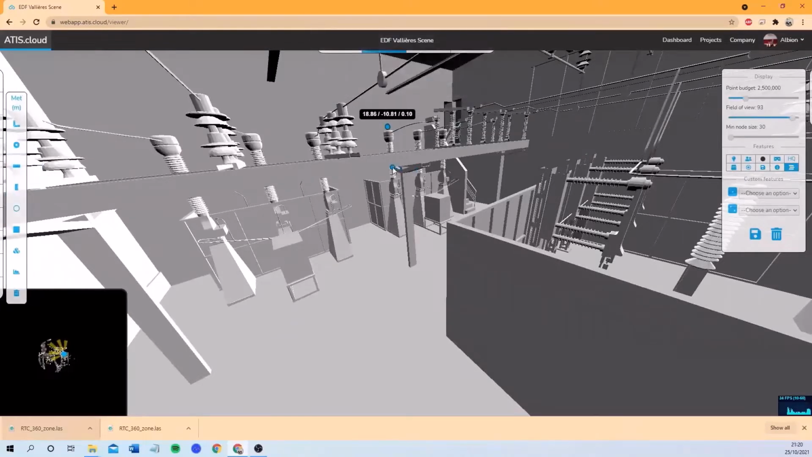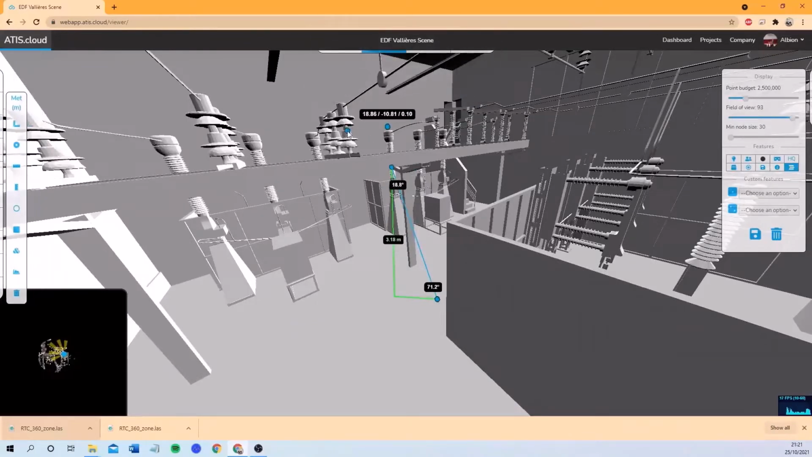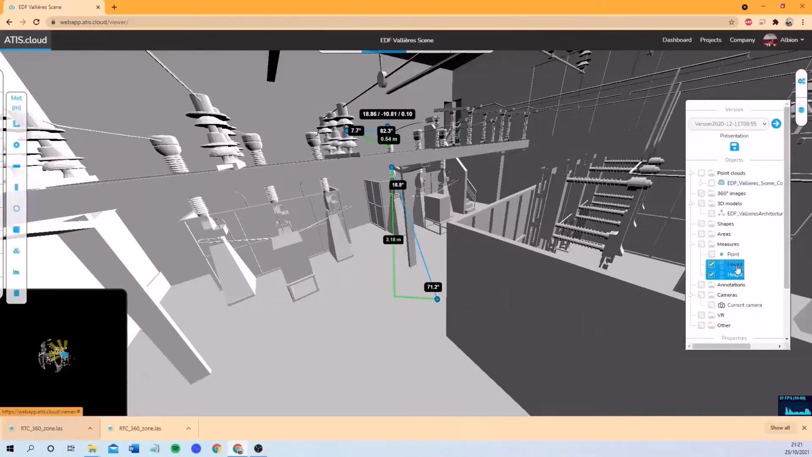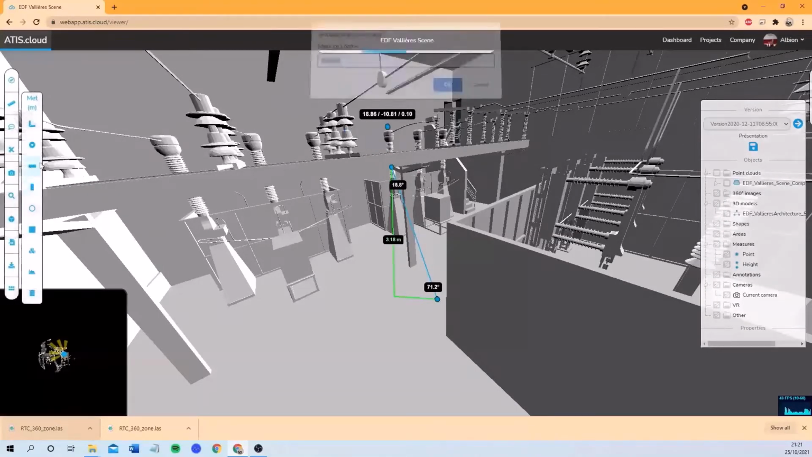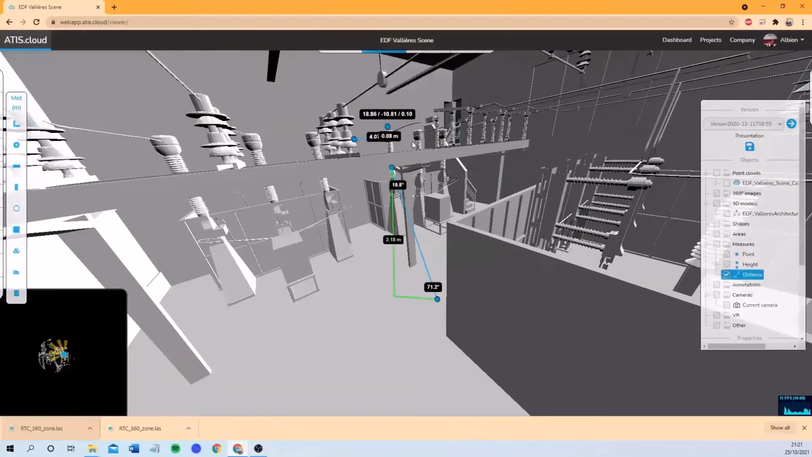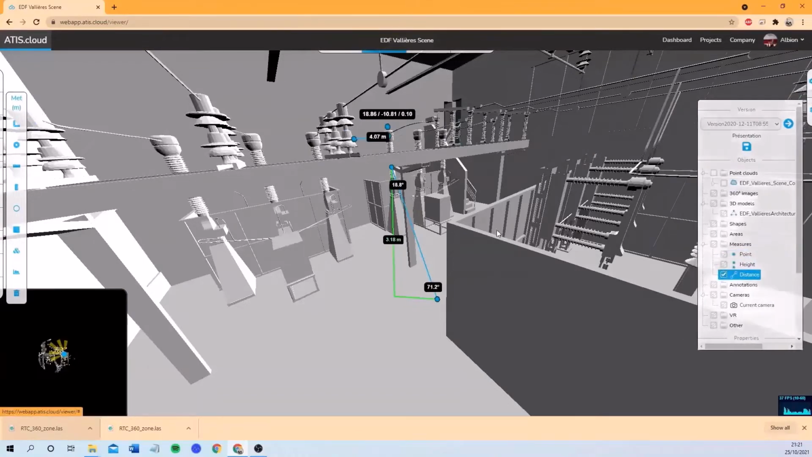So let us calculate the height of this one or the distance between this one. Oh, this is the height, sorry. So this is great. I can show you how you can delete your height. You select the measurement that you want and you can delete it. So let's go for distance again. I can give a name for this measurement and I can find it here if I want to hide it or not.